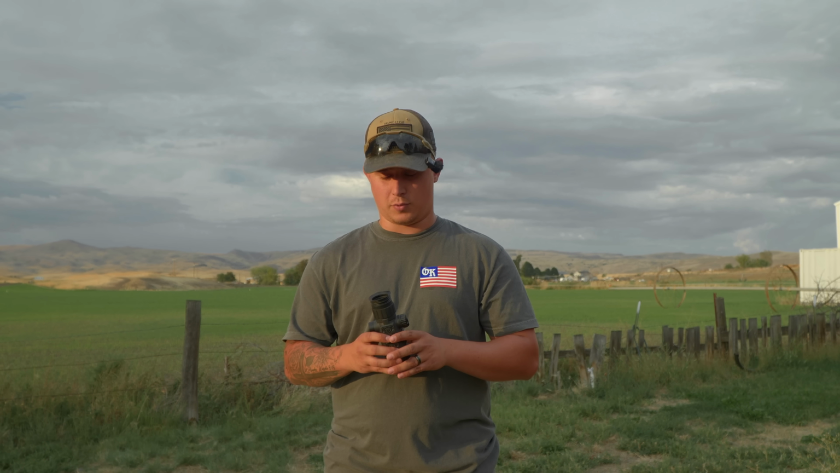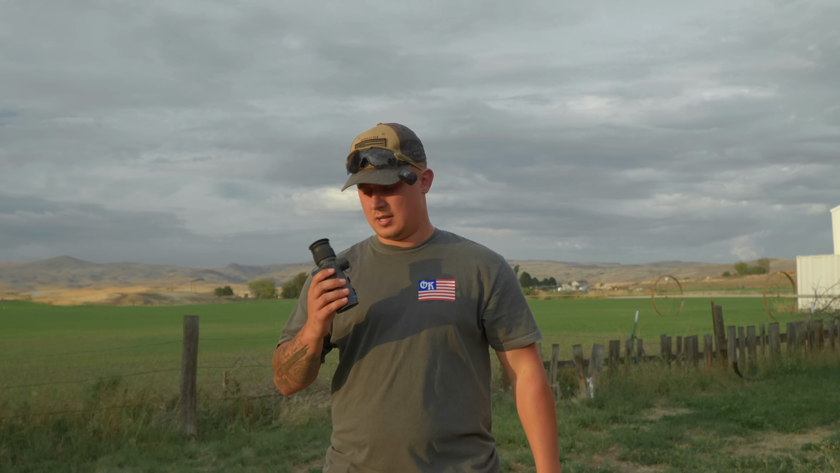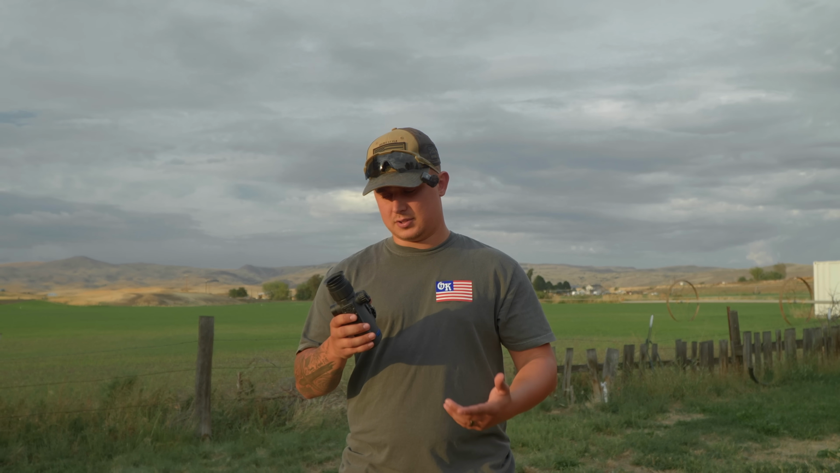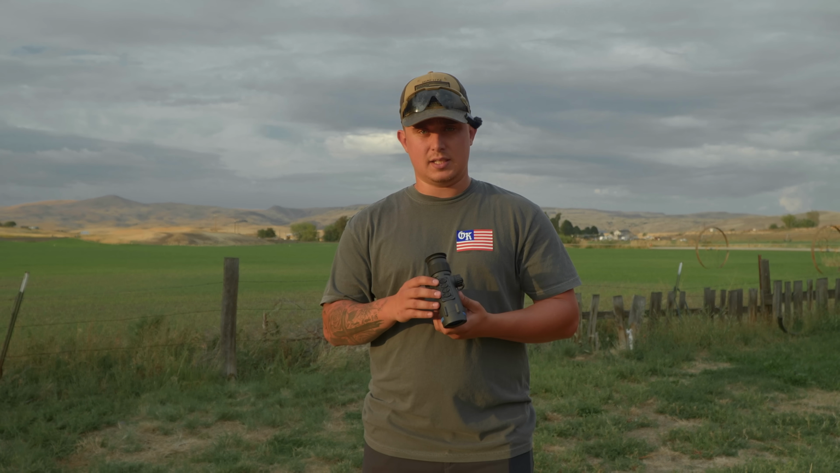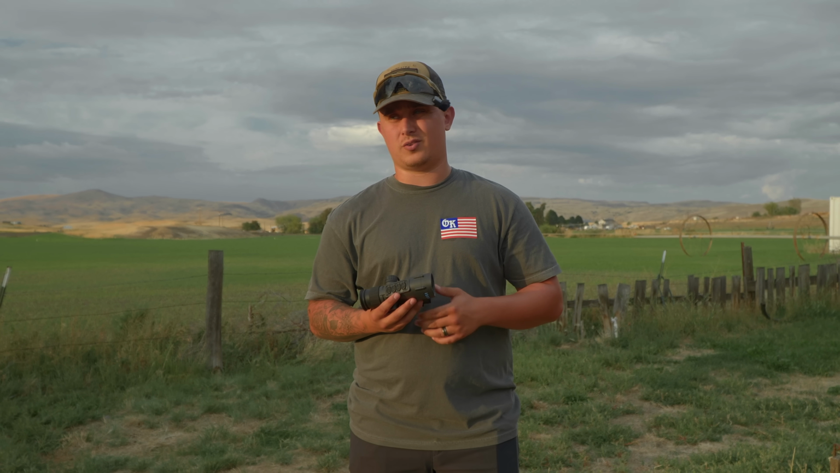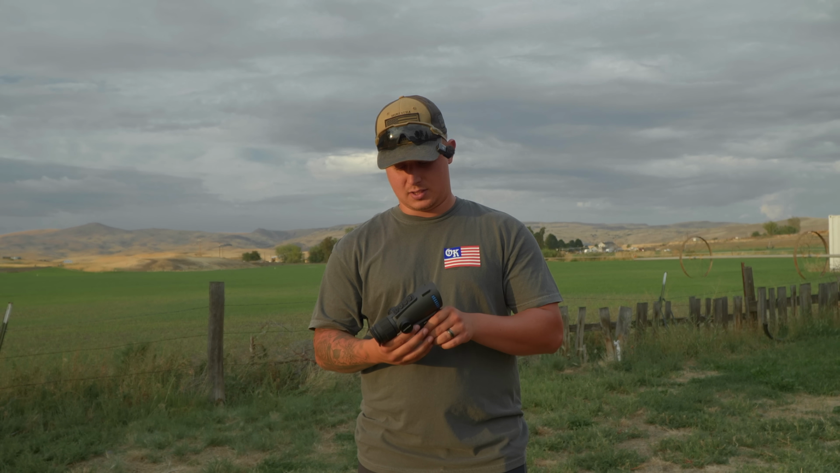I didn't like that it was 4 times base magnification. We had a jackrabbit come at like, I don't even know, like 10 yards. And we just could not find it because it was so zoomed in. So that was a little difficult, getting on target and finding things up close. Zeroing this was actually pretty quick and easy. I just put out a cold water bottle. The sun was still up, and we were able to see that and make our adjustments as needed.